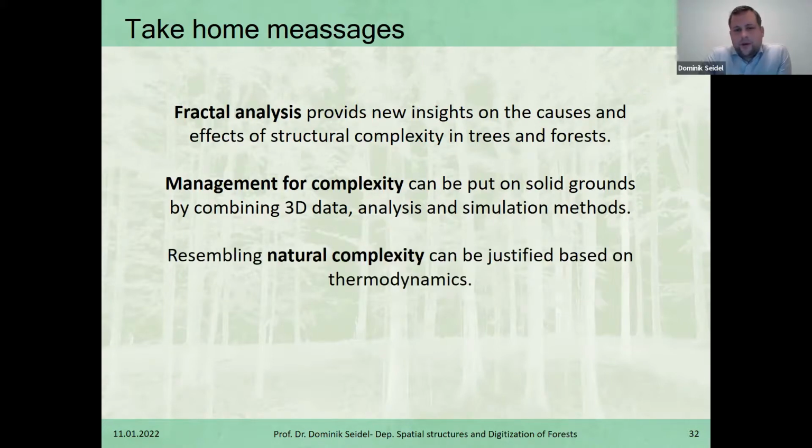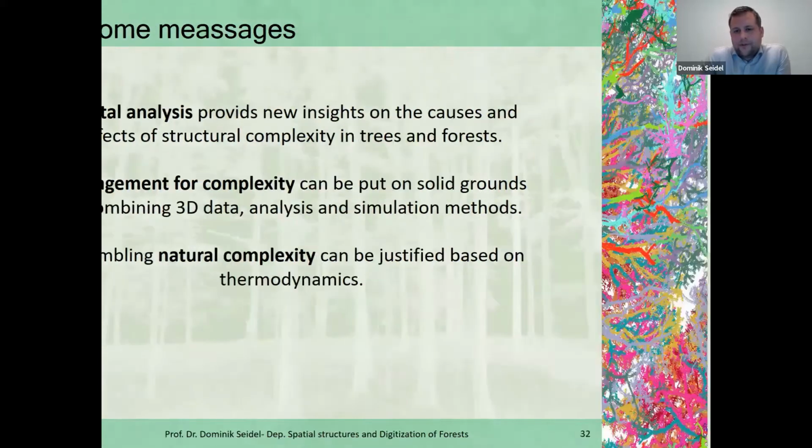And also this resembling of natural complexity, or mimicking of old growthness, can be justified then based on thermodynamics. So the application of thermodynamics kind of indicates that the natural high level of complexity is directly related to the buffer capacity, and this is really something we want from our forests. And therefore it is maybe justifiable now, what often has been hard to justify.